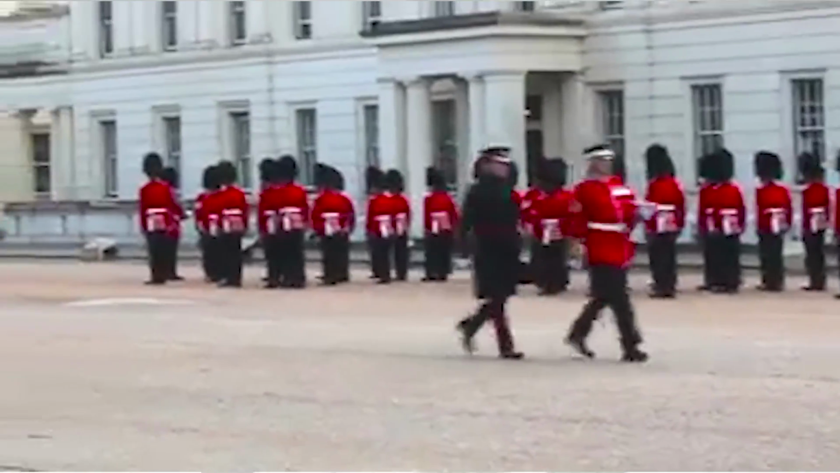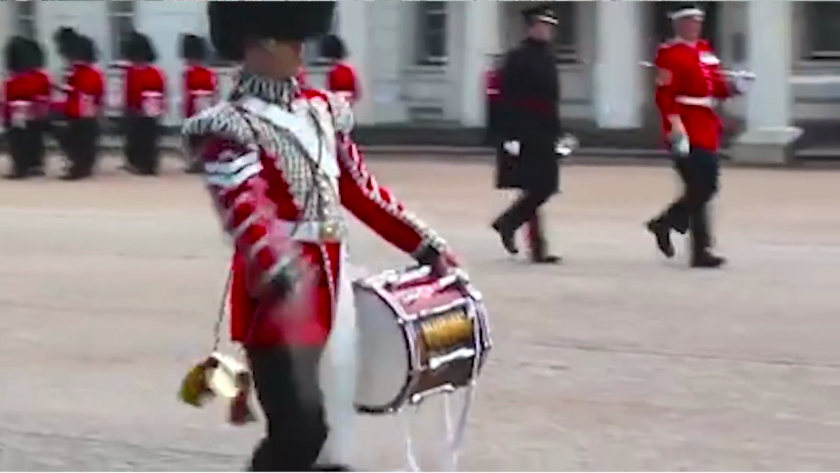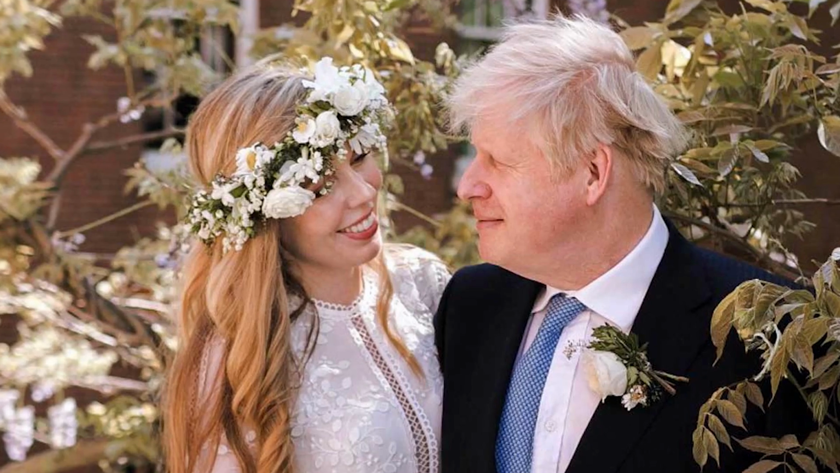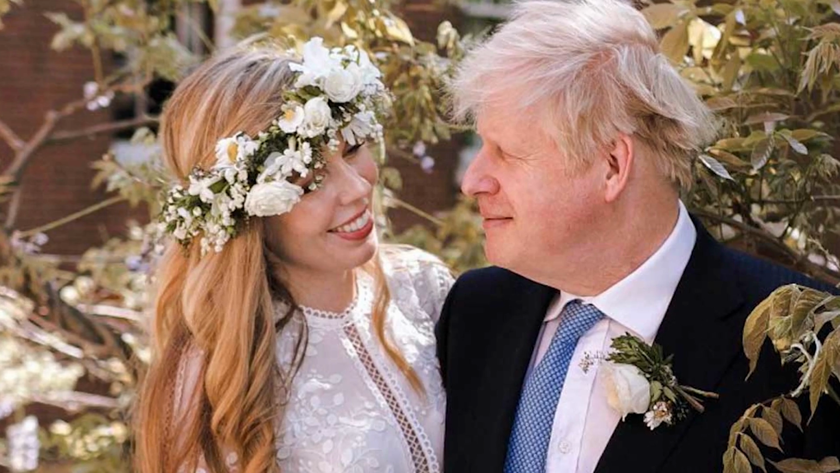In a leaked email published by LBC Radio, the Prime Minister said that the man-made fur did not meet the standards required. This may prove controversial at home after PETA named Boris's wife, Carrie, Person of the Year.